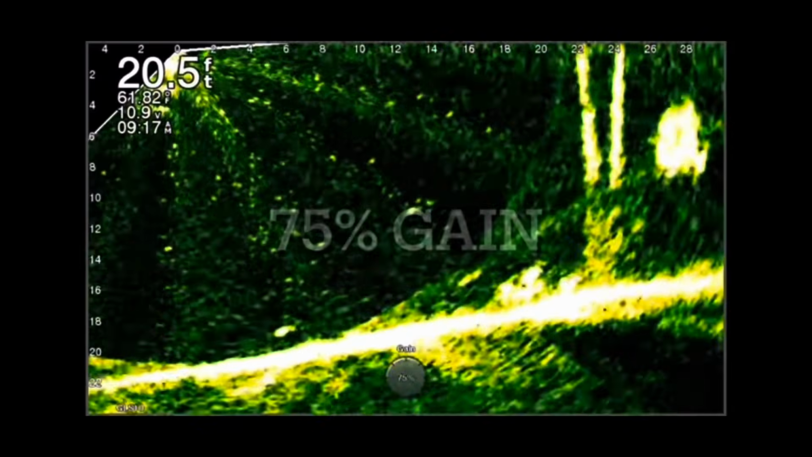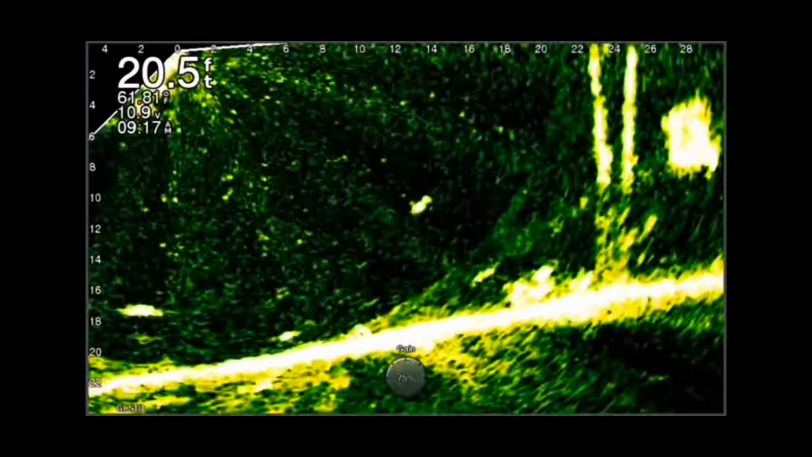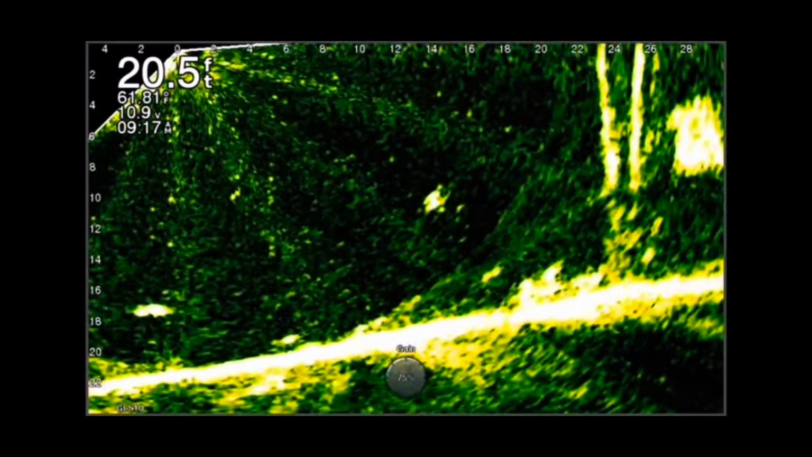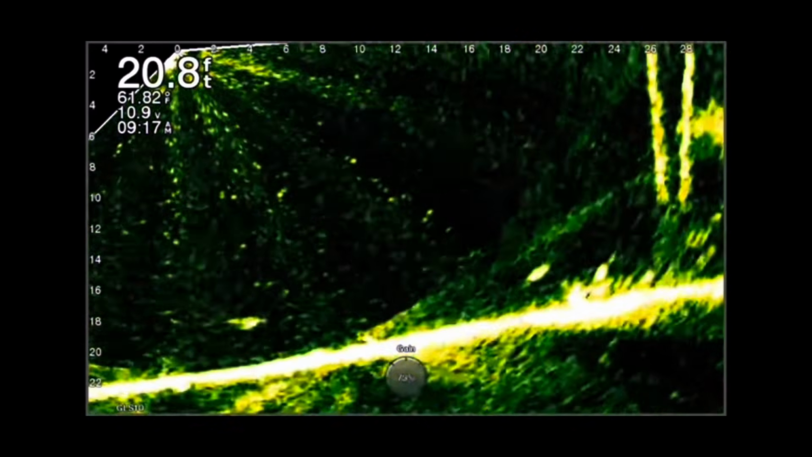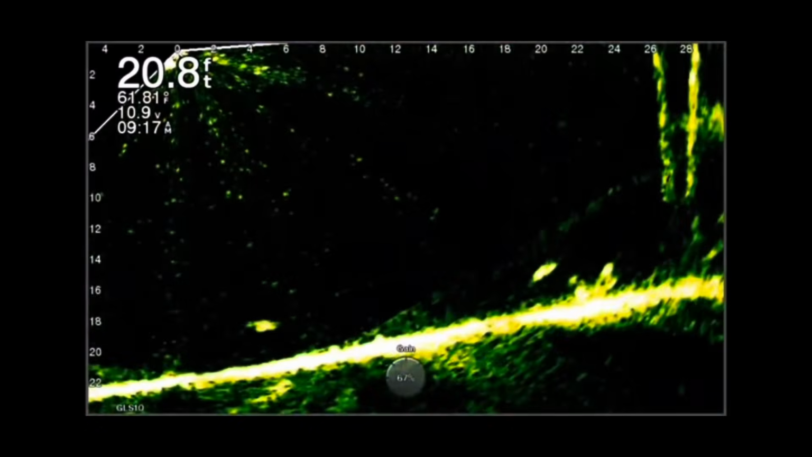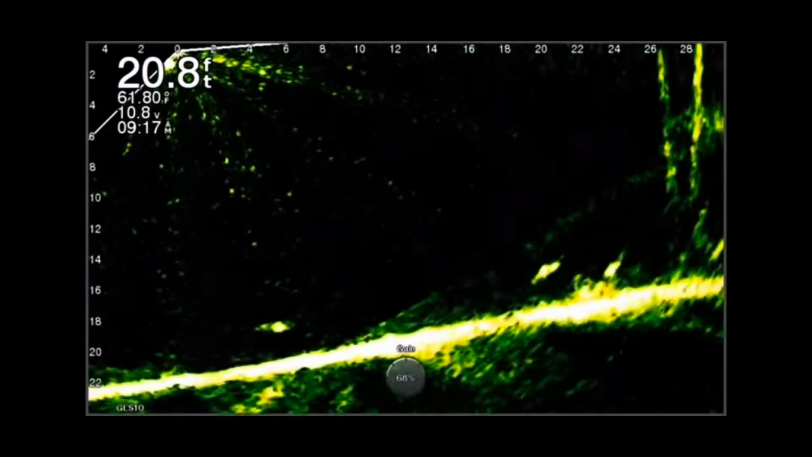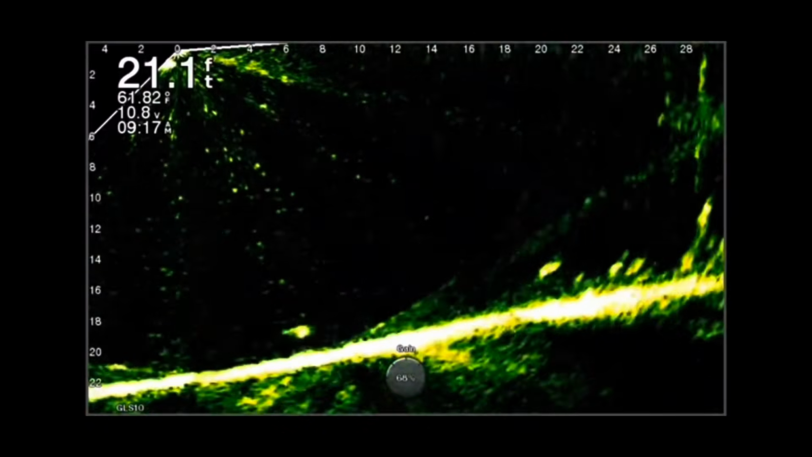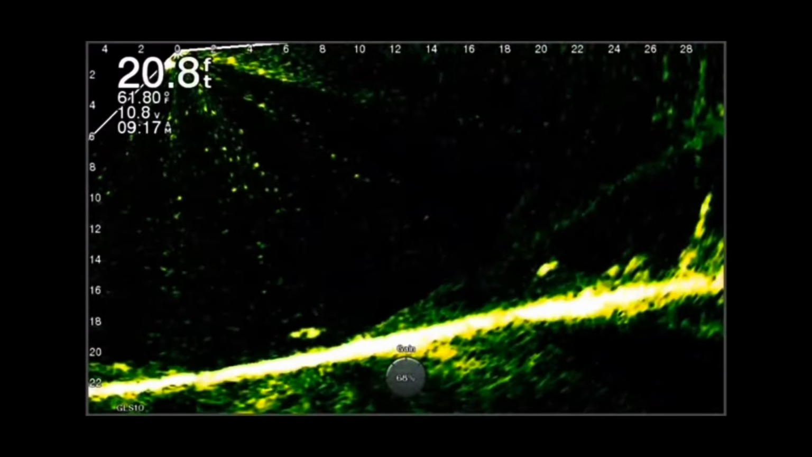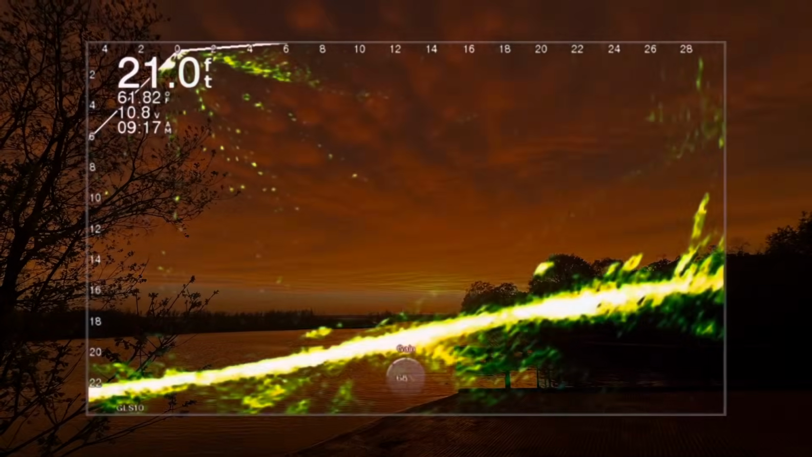Now we're up to 70%, and now 75, and you can see it's starting to blow the screen out, and the ghost tree is really taking effect. It starts at about 22 feet out and curves all the way down to about 10 feet. You can still see fish and game fish in there, but it's just not optimal. So I'm going to back it down to about 68 or so. What I feel is optimal for me on this body of water. It could be different on yours, because I like to see the detail in the water.